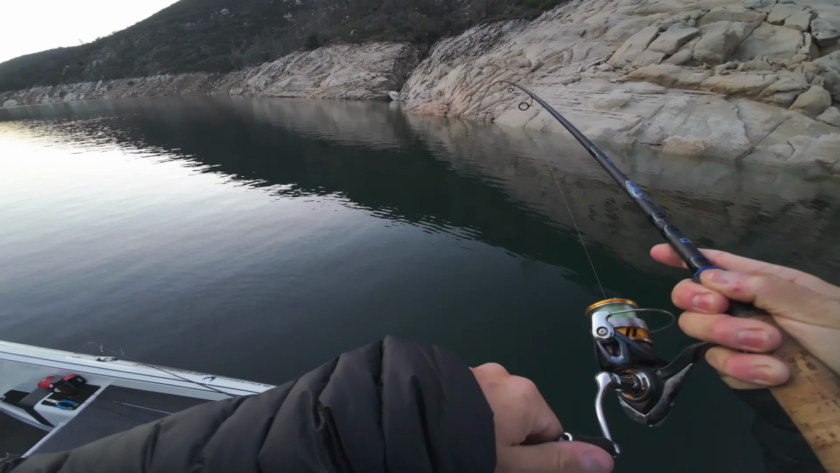This might be a decent one. Oh yeah, it's a good one. It's not the big of the day, but it's definitely a nice spotted bass. It's a good one to end the day on. Nice little chunk.